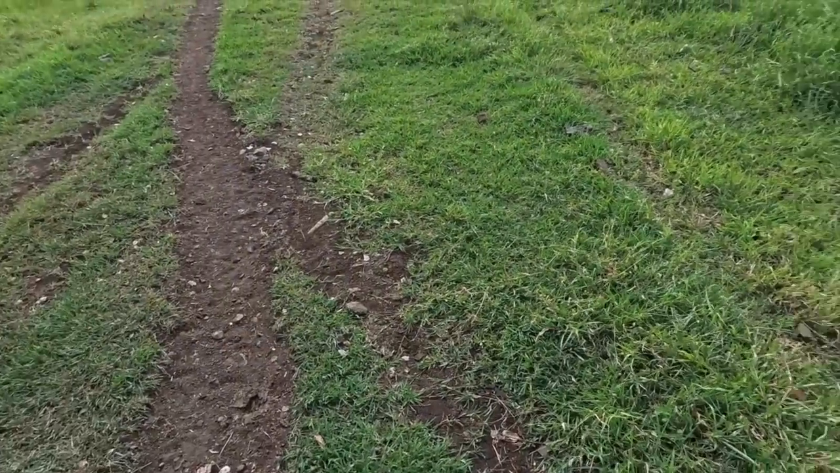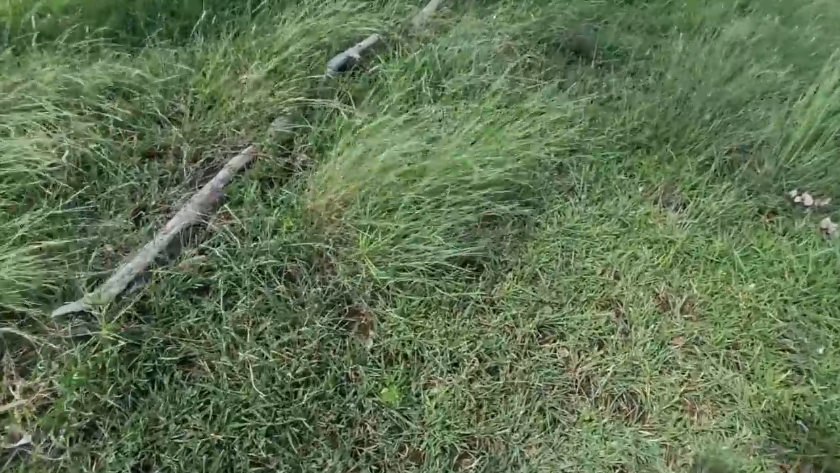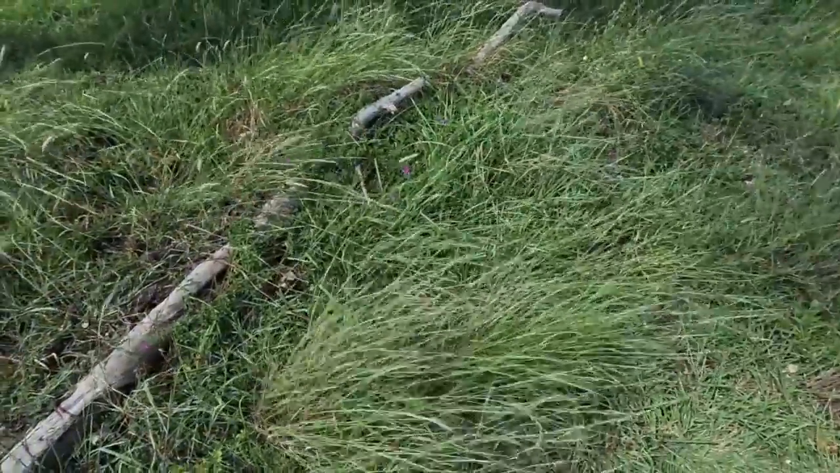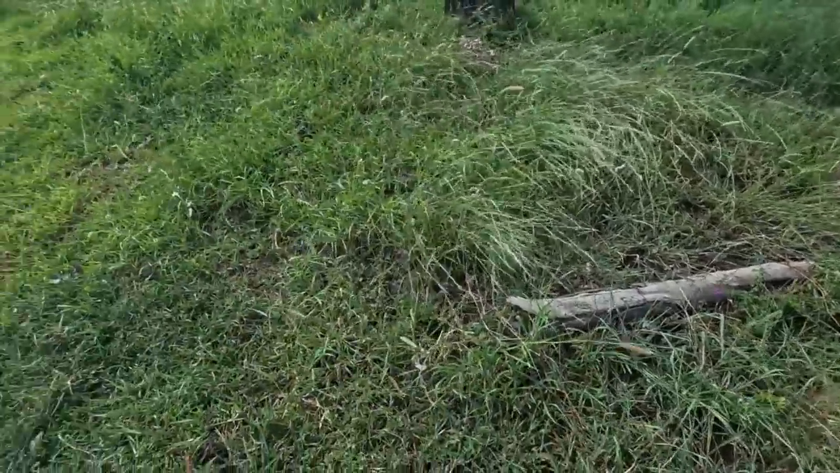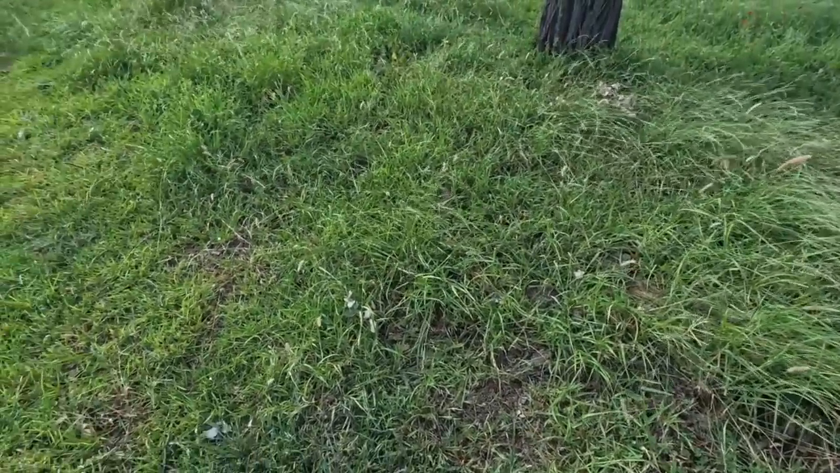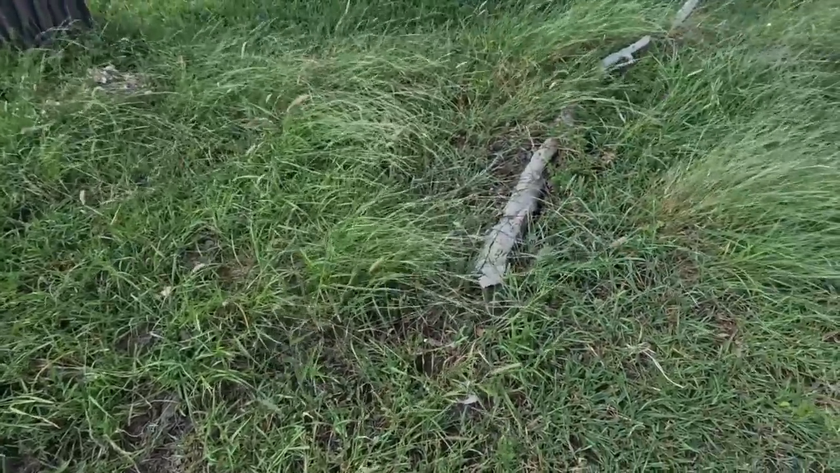There's a bit of a log here. I might be able to stick something in the ground here and tie off under that log, and just try and pull them off the track, and hopefully the cattle don't step on them.